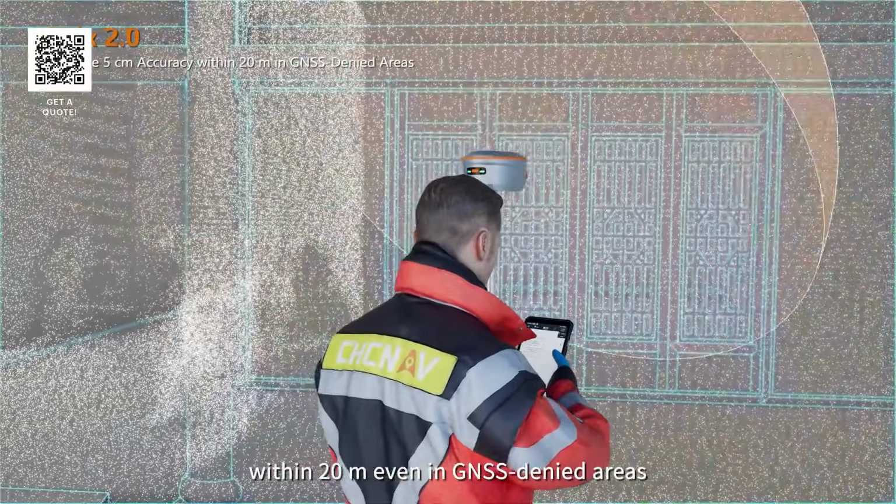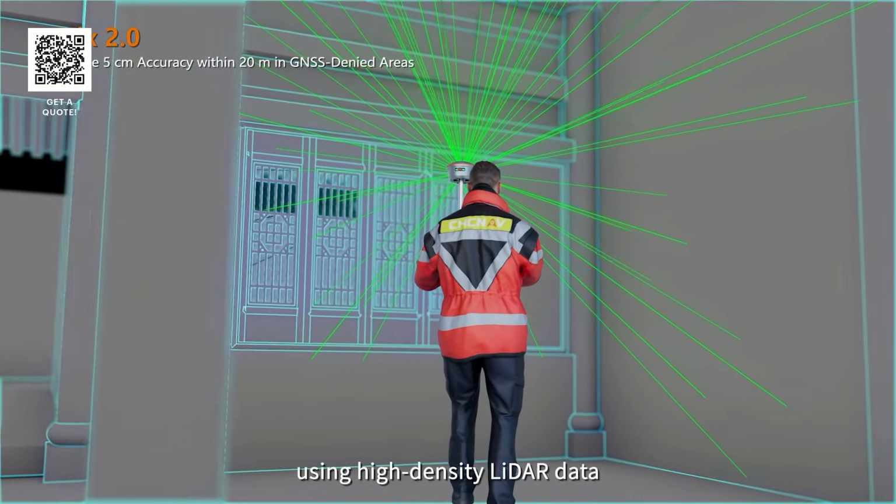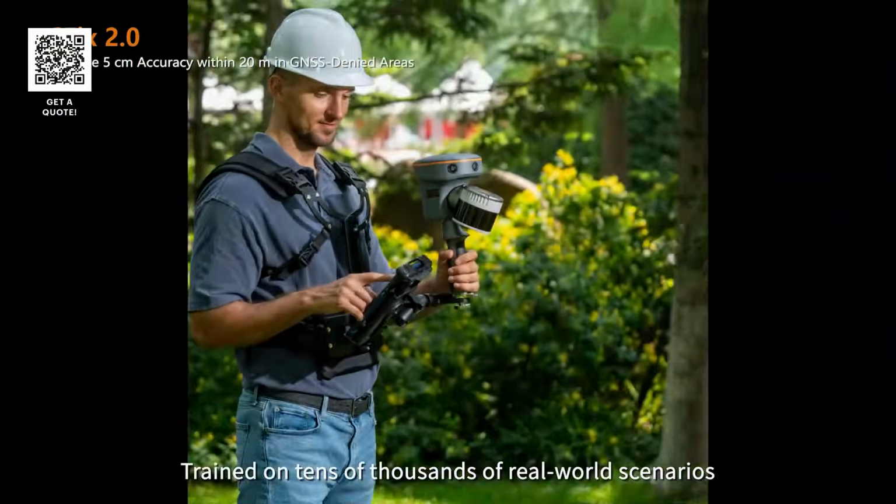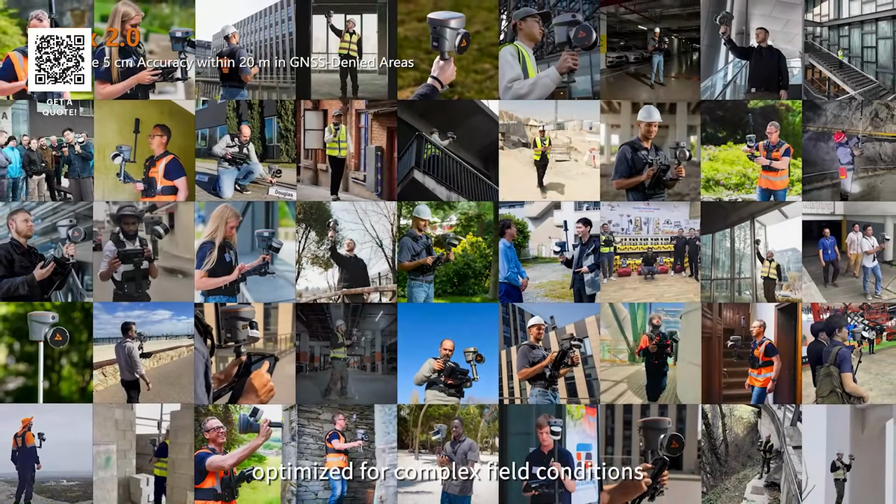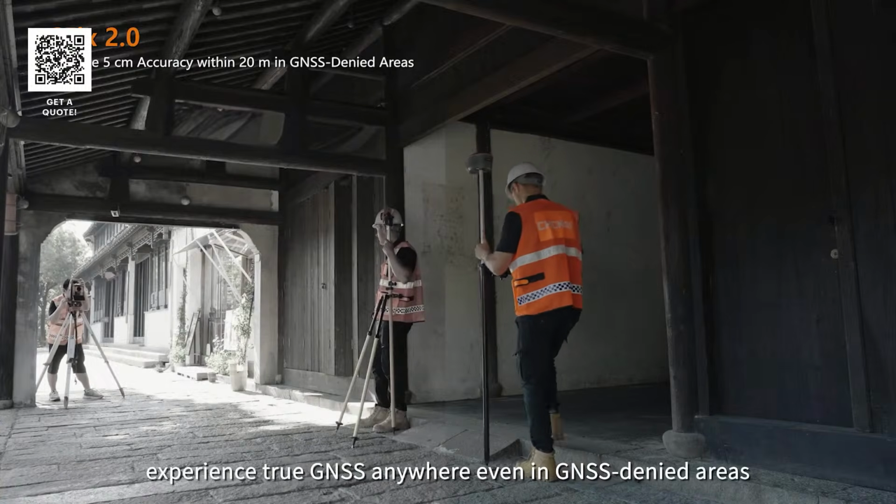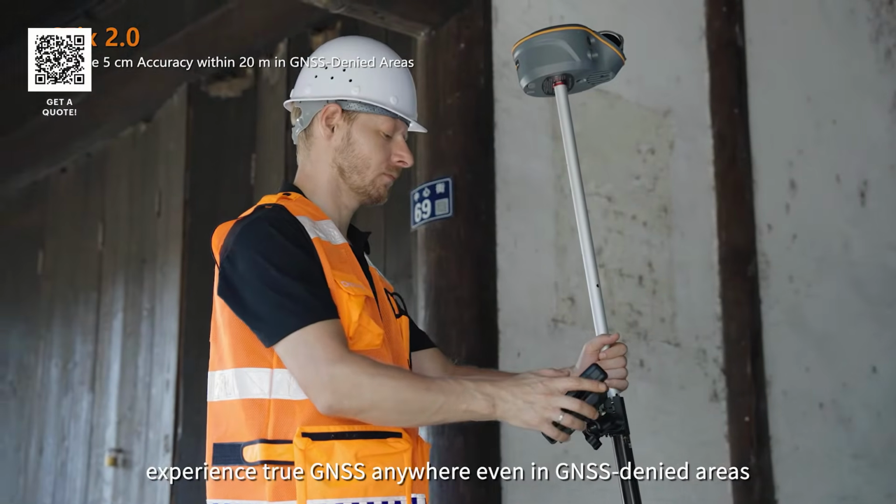even in GNSS-denied areas. Using high-density LiDAR data with SLAM-based angular constraints, trained on tens of thousands of real-world scenarios, optimized for complex field conditions. No need to switch total stations. Experience true GNSS anywhere, even in GNSS-denied areas.